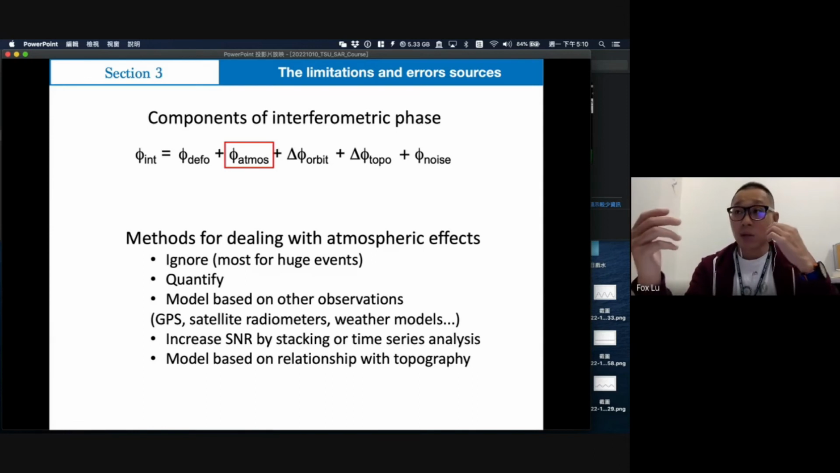That helps reduce the atmospheric effect, because this event will not exist in every pair. It may exist in just some pairs, so we use a statistical method to reduce the effect.